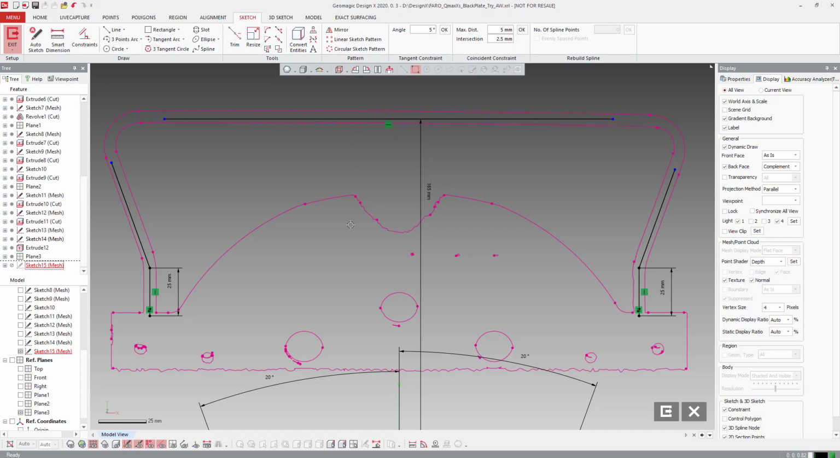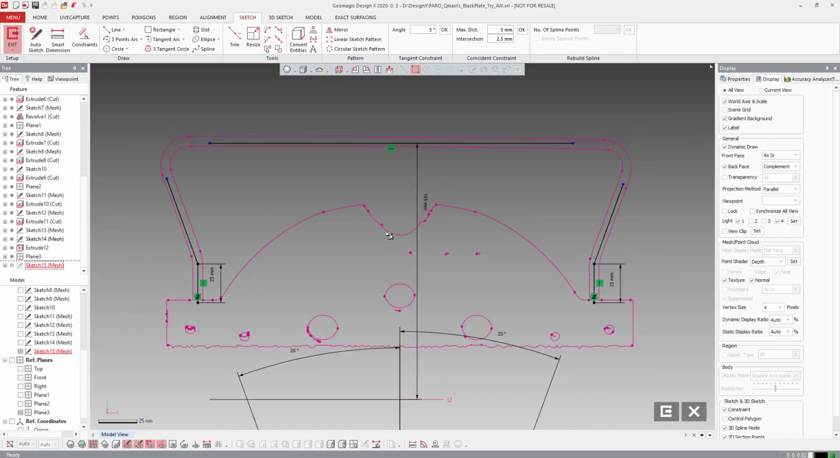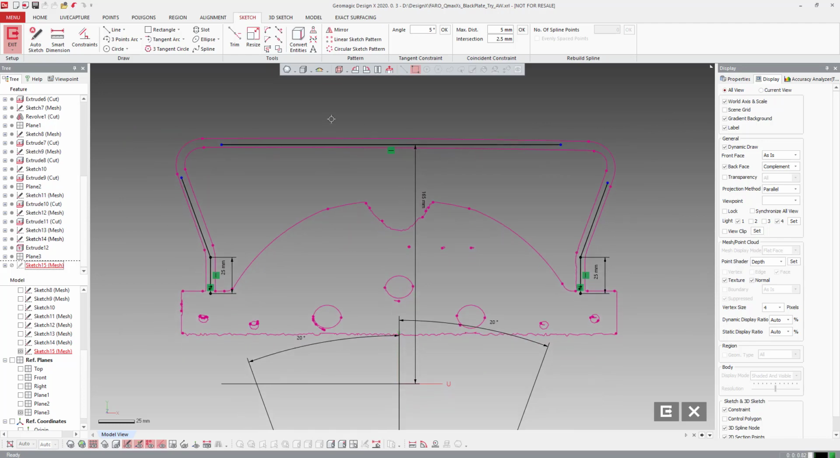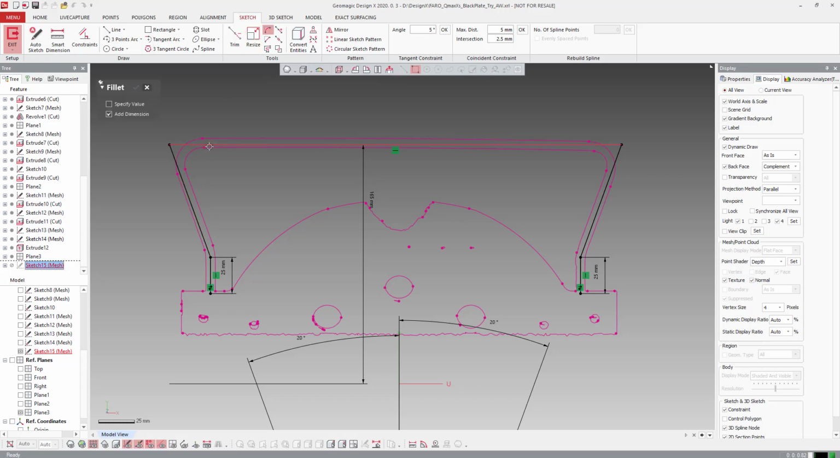Of course, this probably isn't perfectly parallel to our world coordinate system like it should be. It's a little bit out of shape. So we'll come in here and trim these guys together. And then we'll hit fillet and find what our fillet should be on these guys. So I'm going to drop this in there.